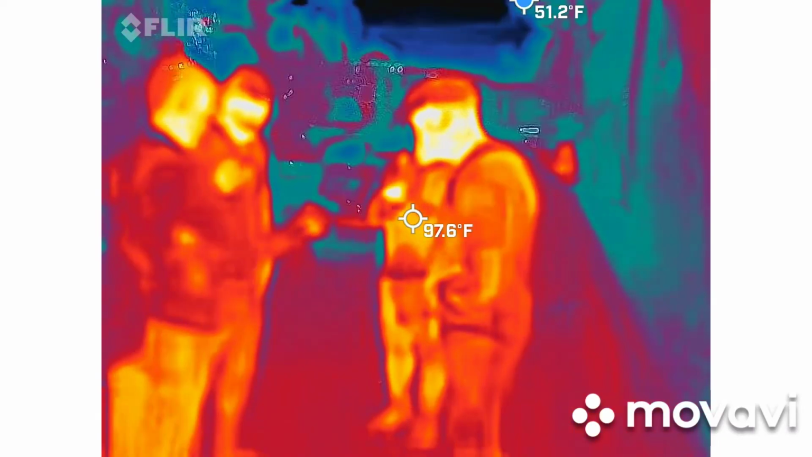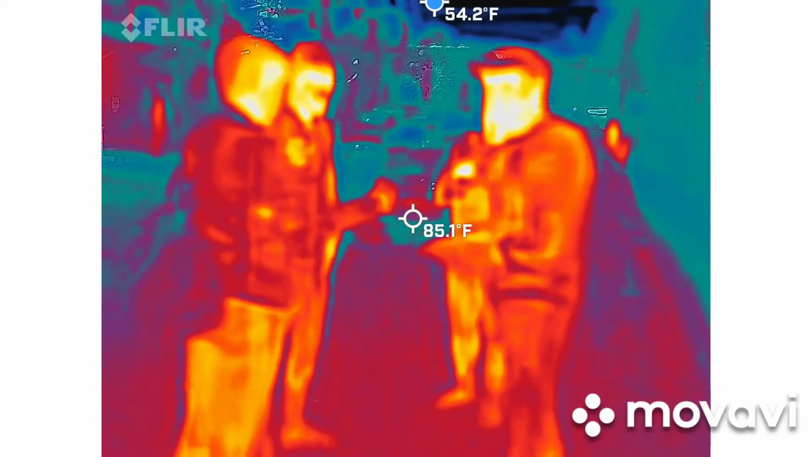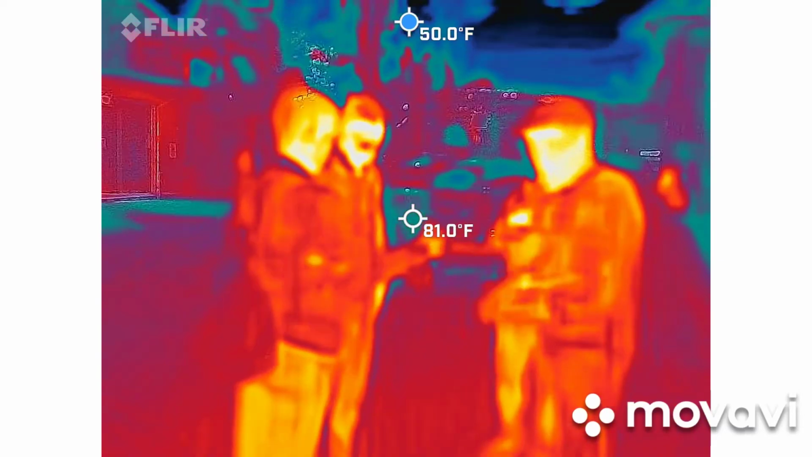So that one does that, and then what's the difference? So this one, in the event we capture something here, I can take the still from the video, and that's where I can put it in 3D software, and I can actually see what the full shape was with a measurement, so that we can see what actually occurred there.